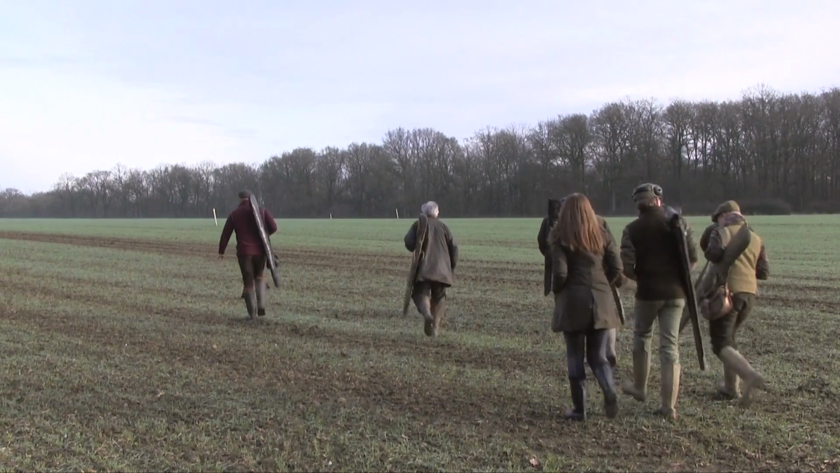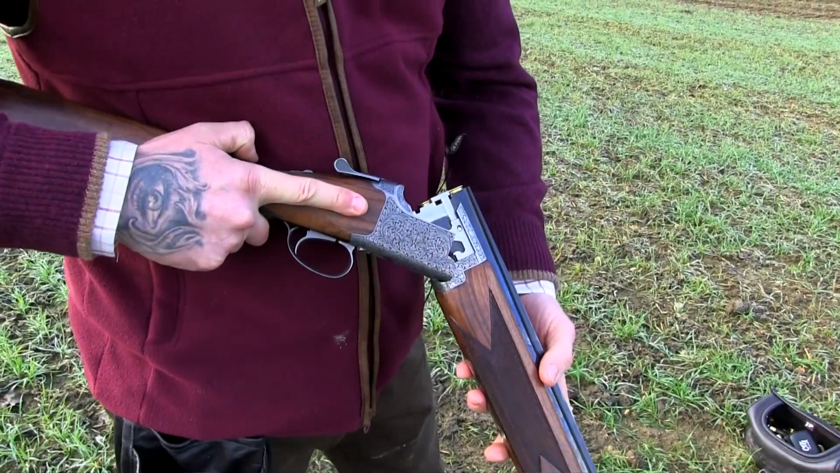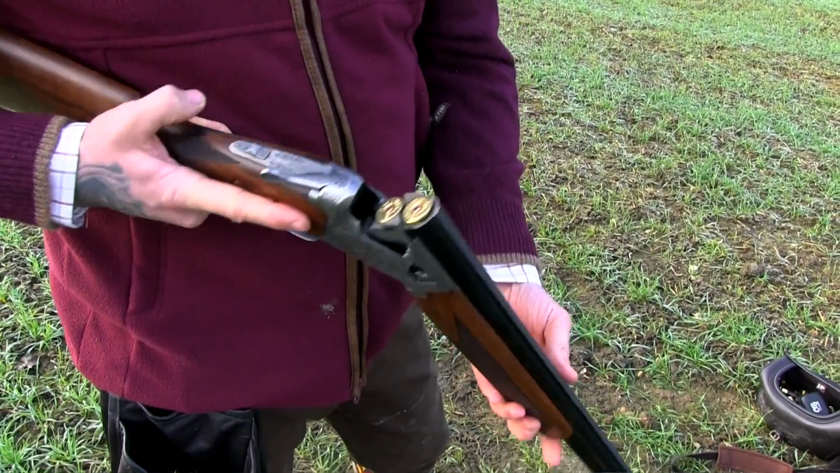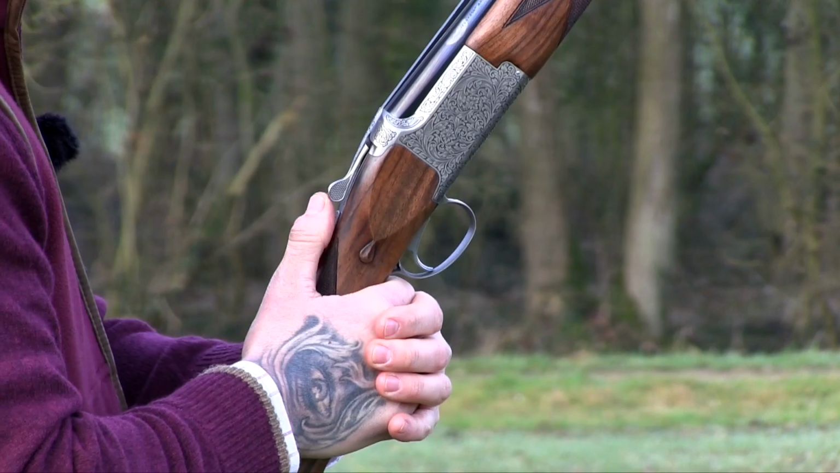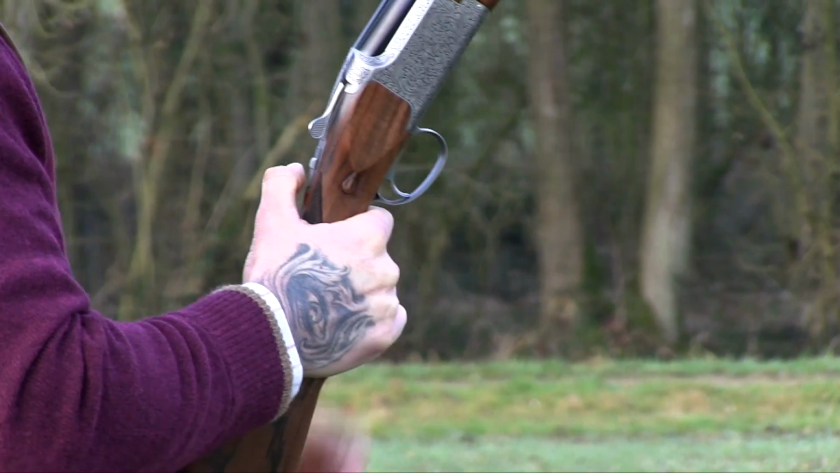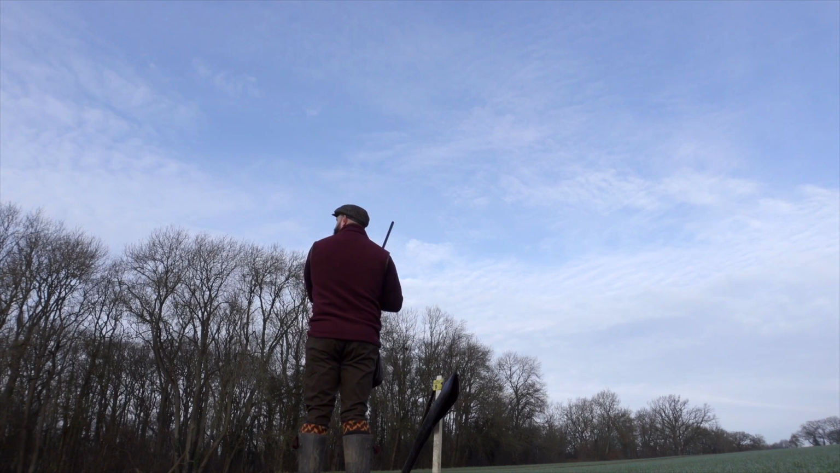Today, Dan's trying out a new gun. Today we're using the Browning Exquisite 525. Once again, another lovely little gun. It's a multi-choke. I think this one's 30-inch barrels as well. I haven't used it much this season, so I thought I'd get it out and blow the cobwebs off, see how we can get on today. Whether we're going to hit a lot, I'm not too sure, so let's see what happens.